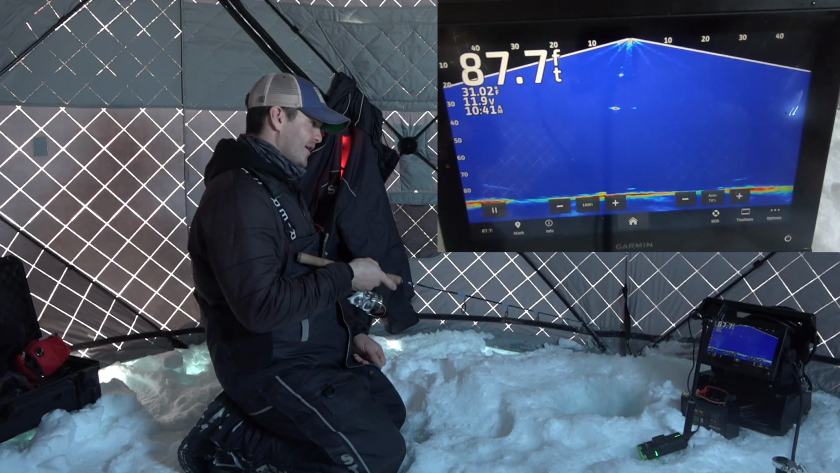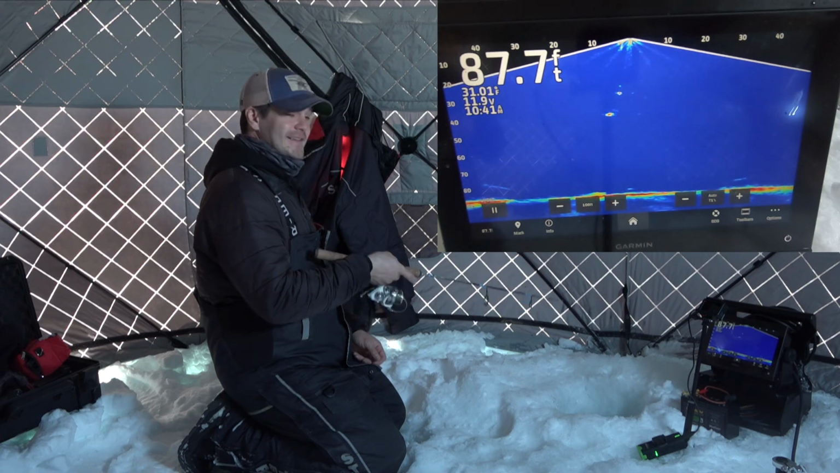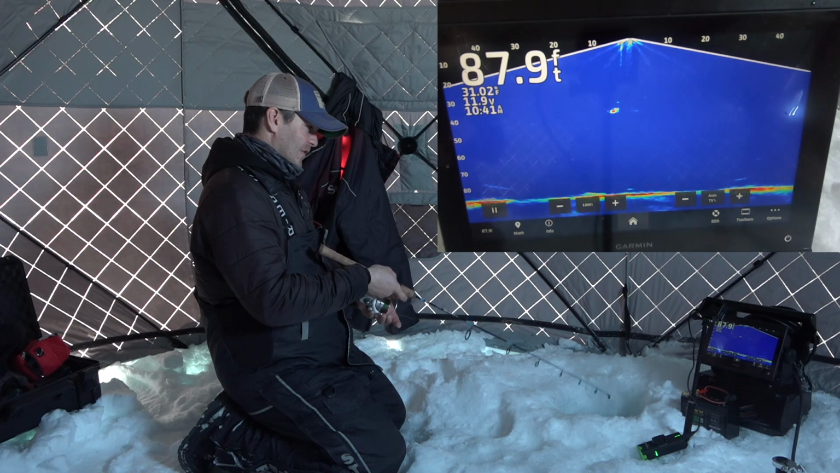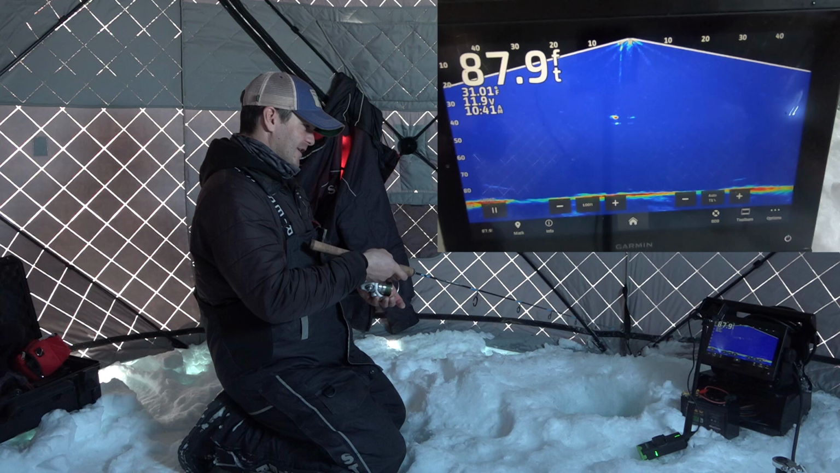Oh man. Let's see if this fish will come back and hit again. I highly doubt it after having him on that long, but it looks like he might prove me wrong here. Chasing it back down.